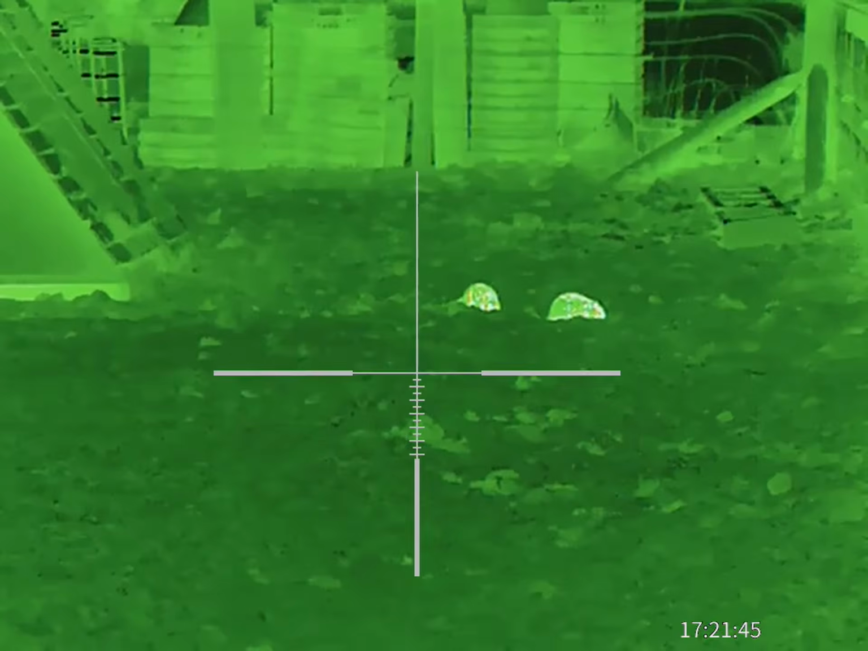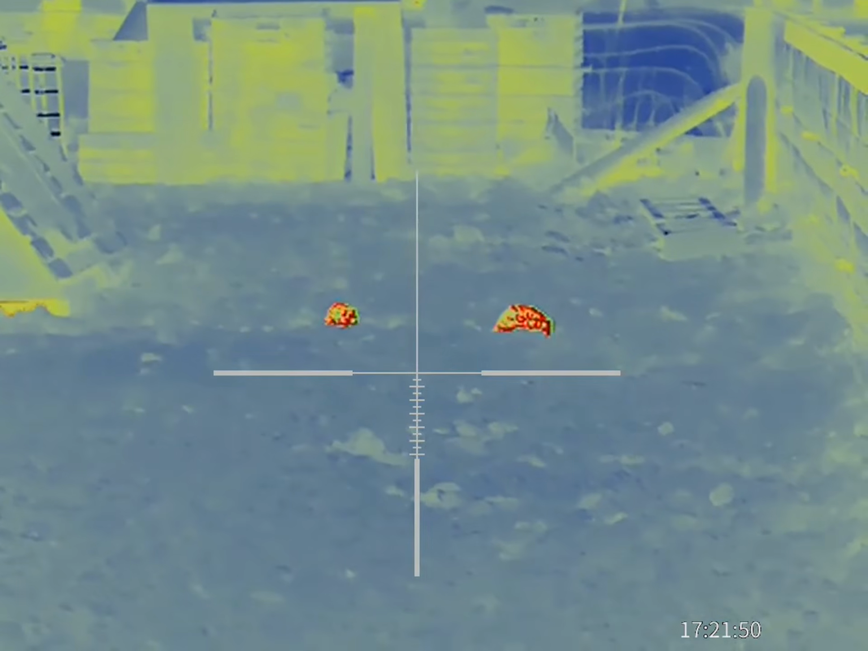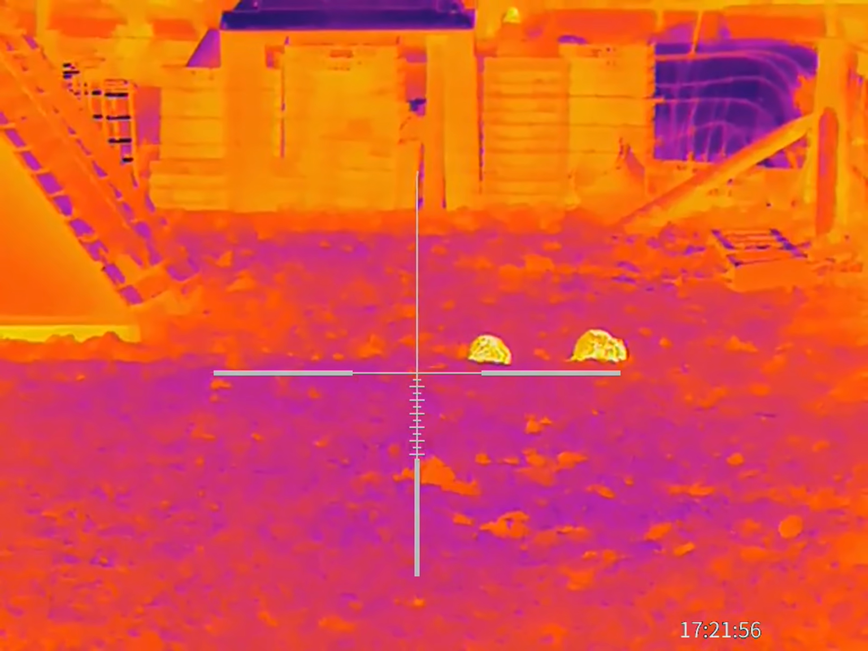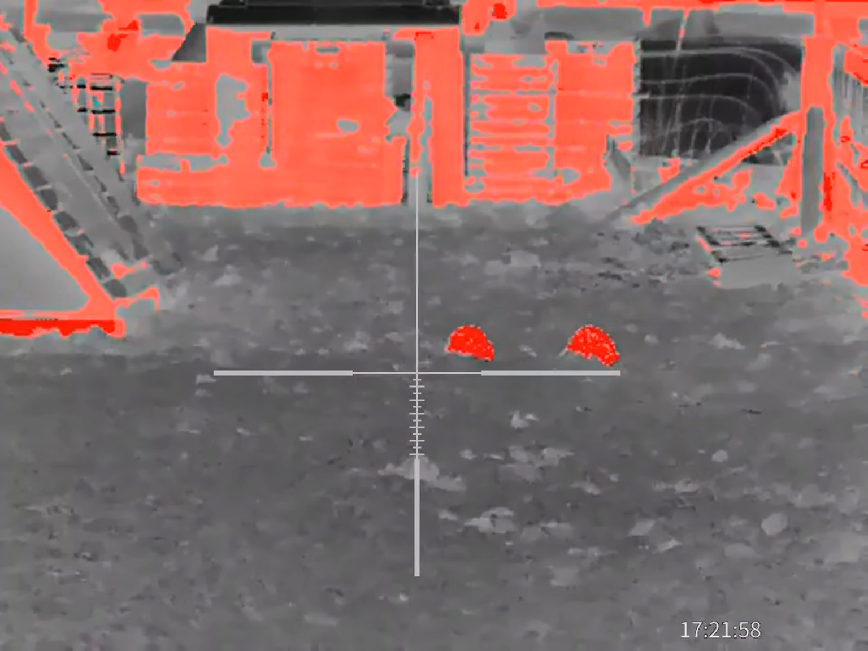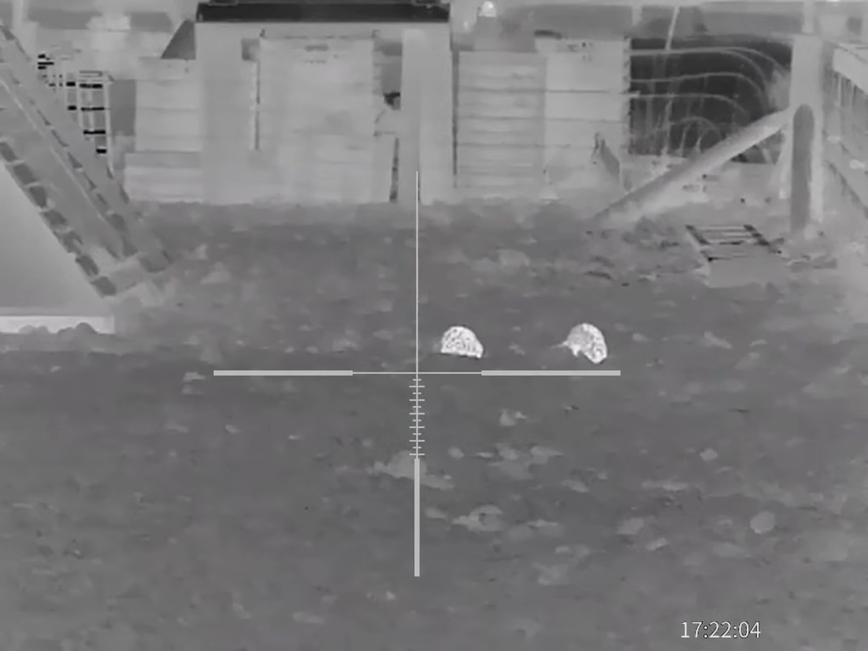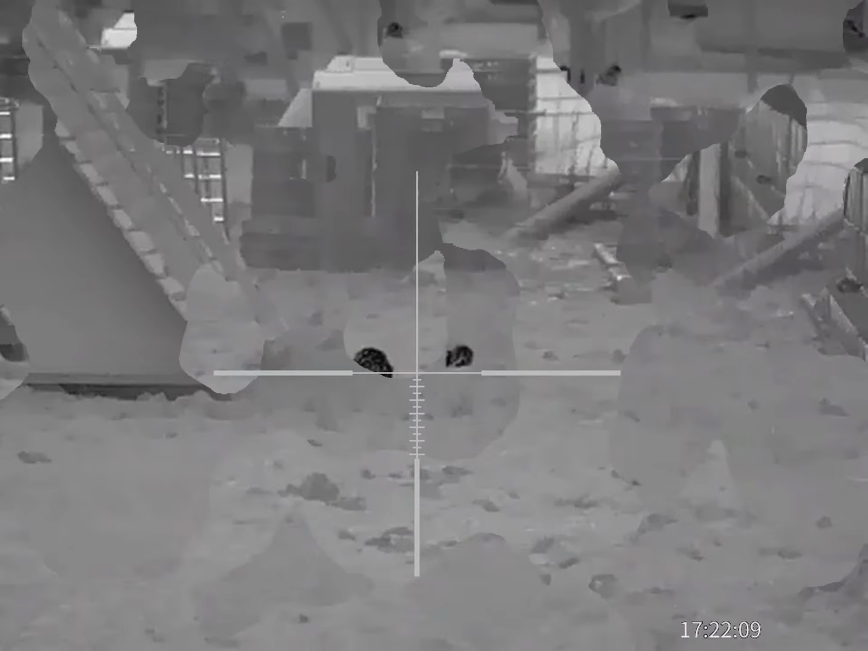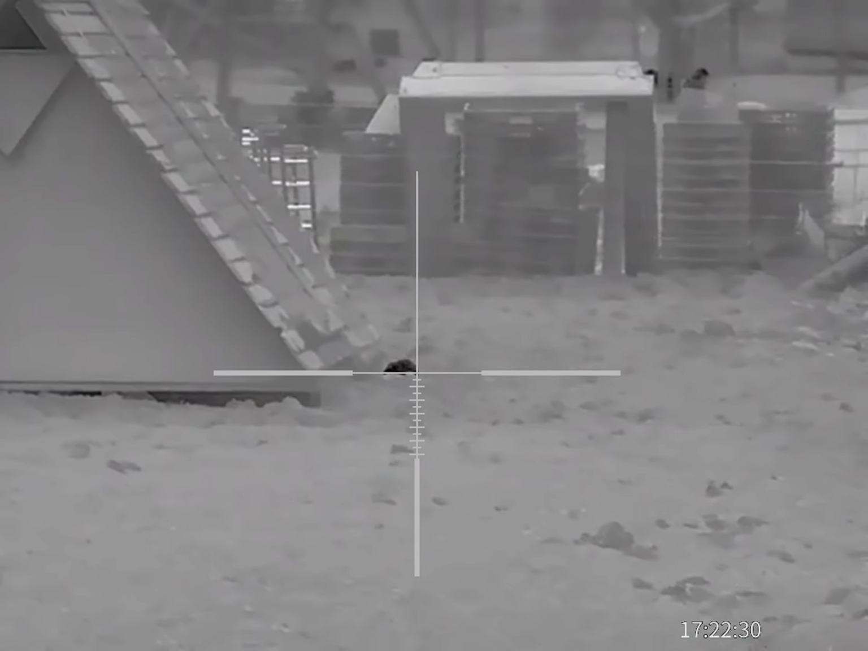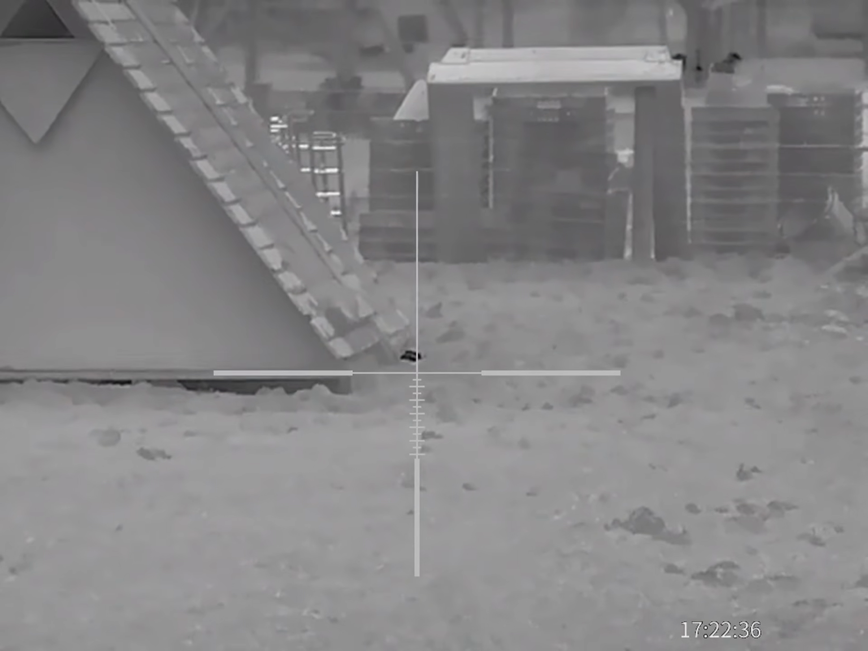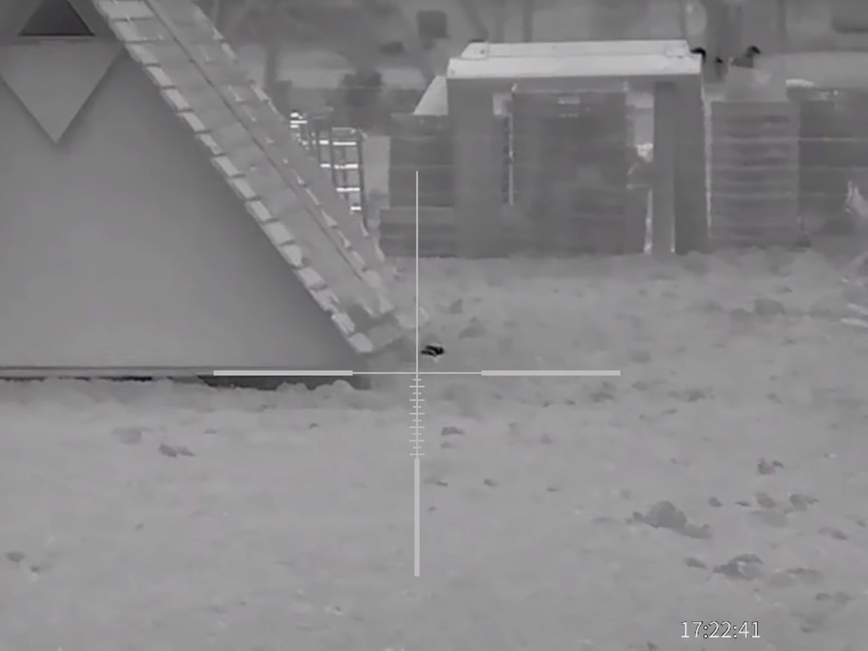And this clip is now showing you the view through the Marten 450 thermal. And that is sat on top of my FX Dream Tack sub 12 foot-pound in 177. You've probably noticed on each clip where I'm taking a shot, there's something seriously missing, and that's the sound of the shot. These things don't come with a microphone.